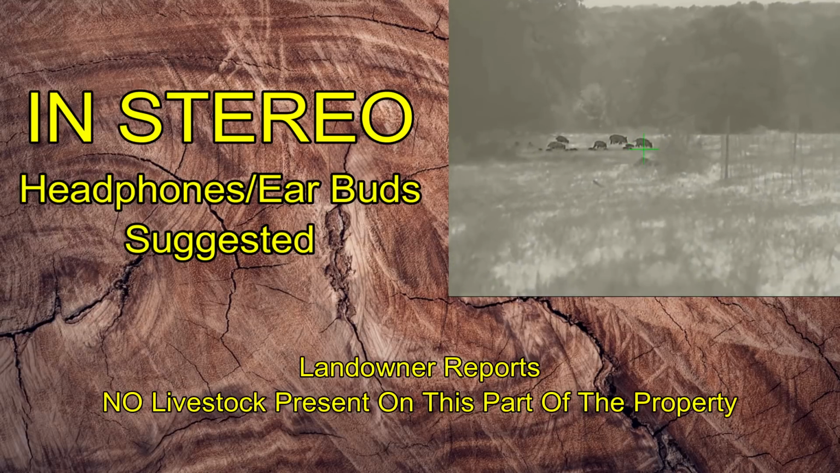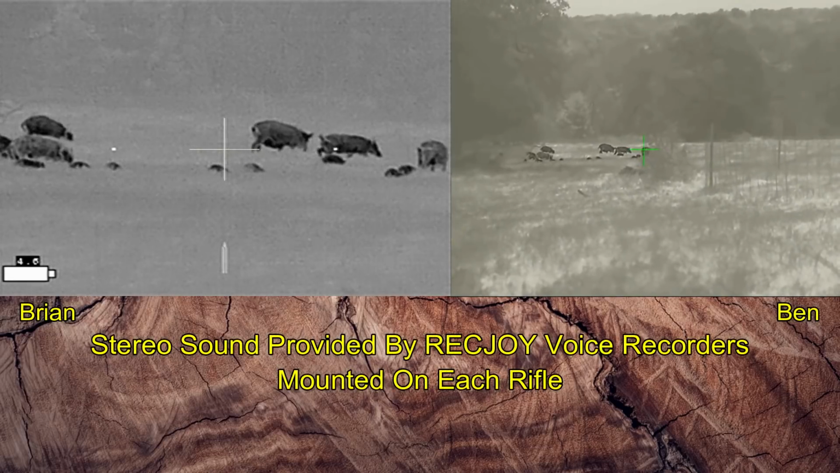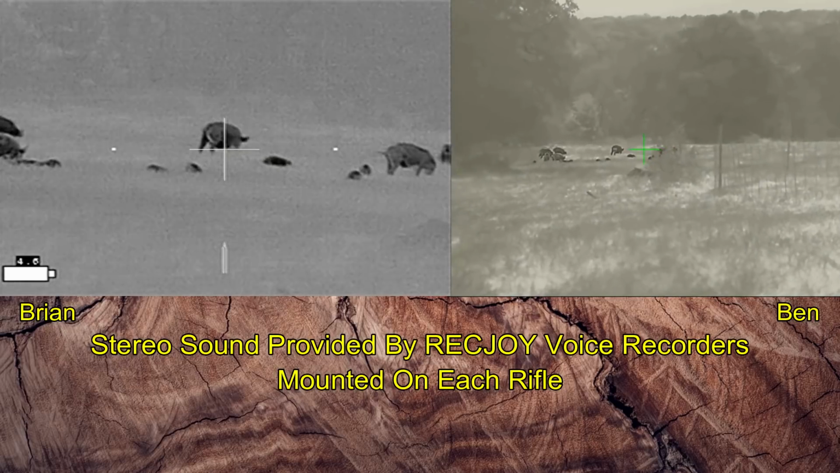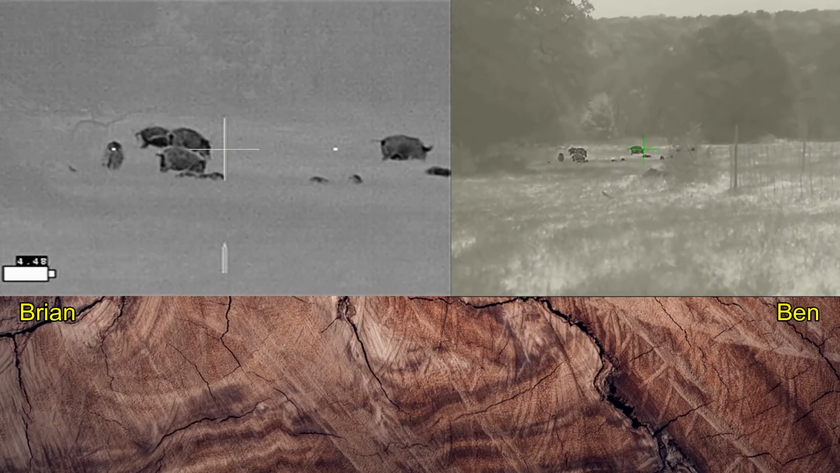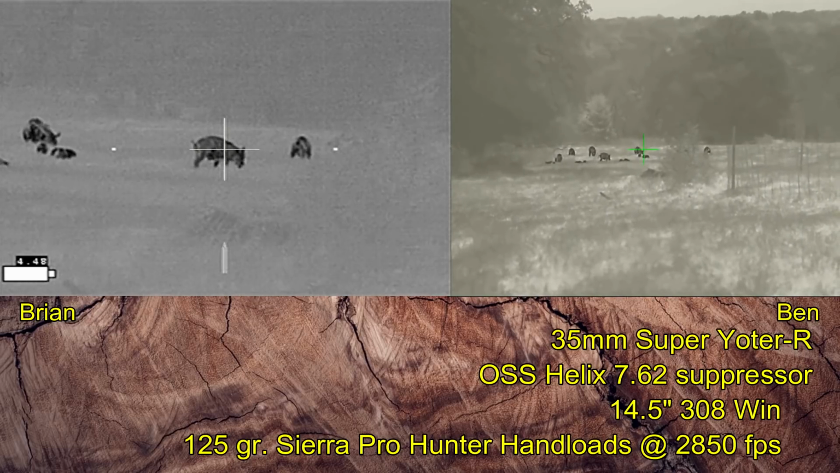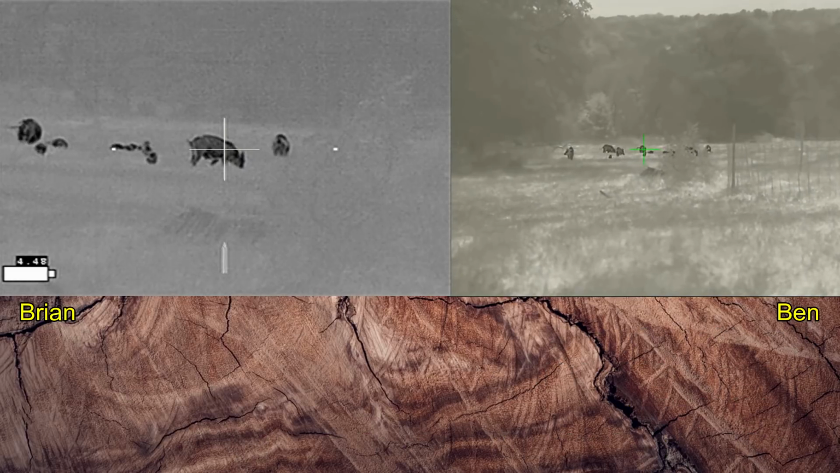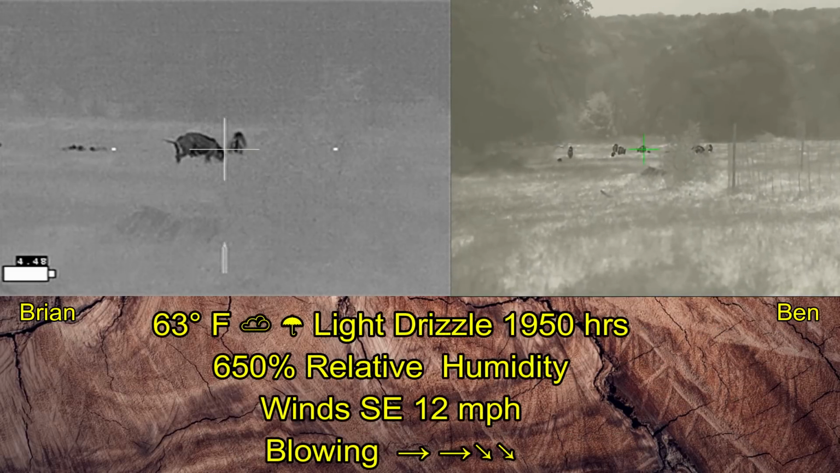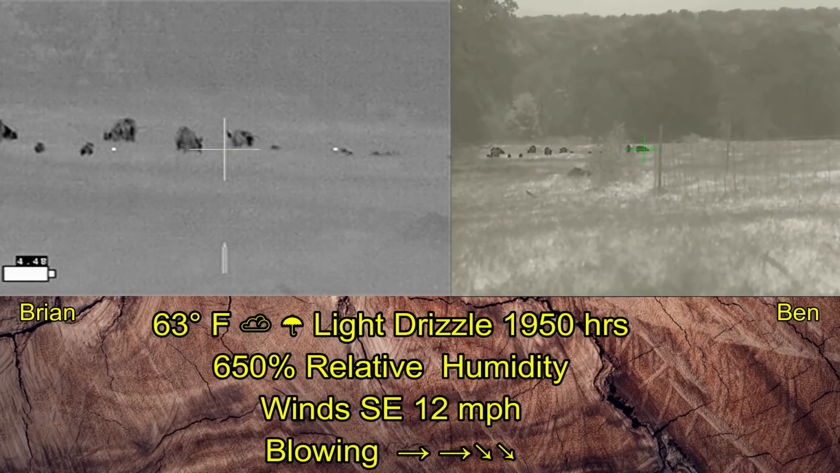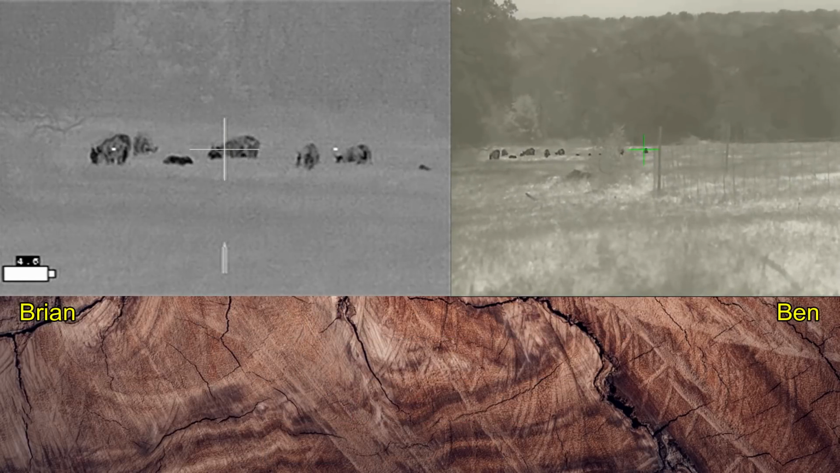Okay, I got the one on the far right. You got the one on the far right? No, he's got his butt towards me. I can take the one in the back. Okay. I got his butt towards me. Tell me when you're good. Okay, I'm good. Oh, and I'm not. Okay, I've got the one to the left of it.